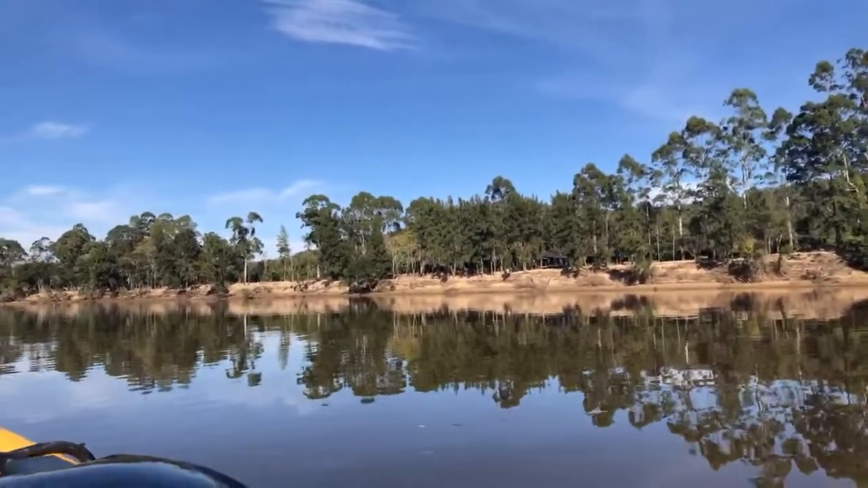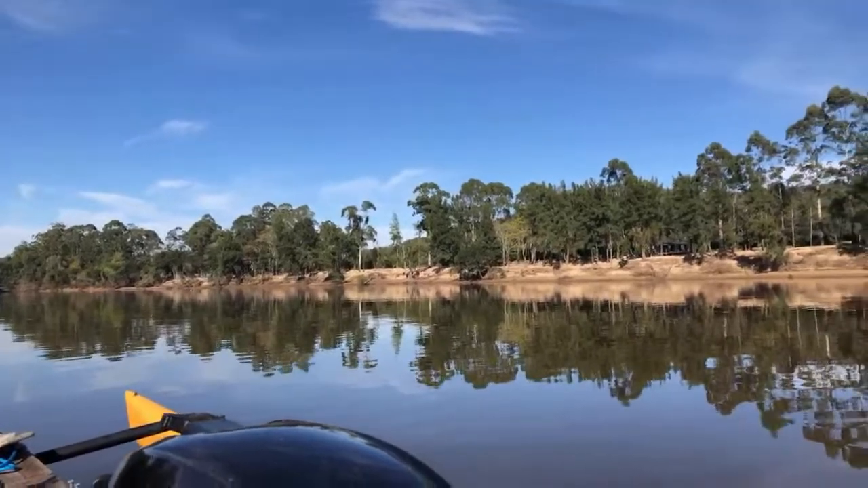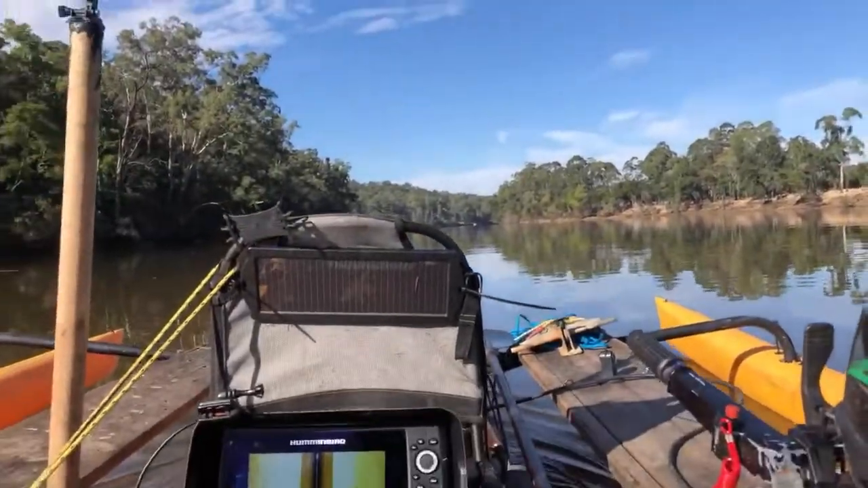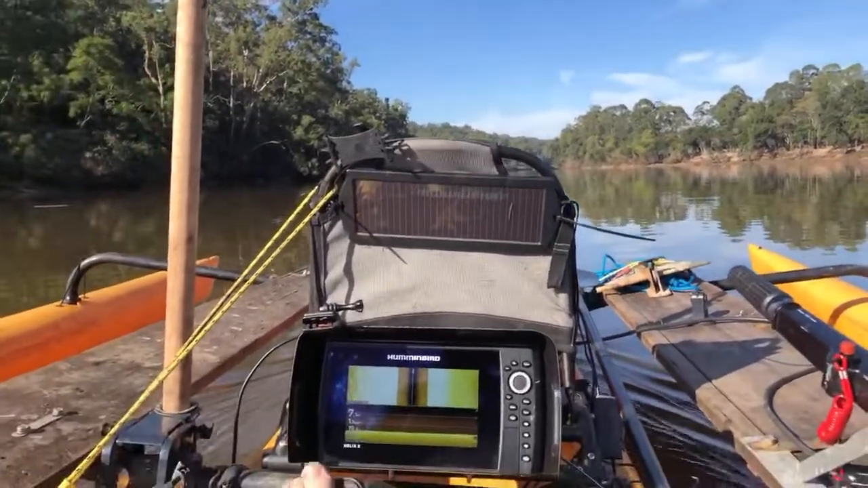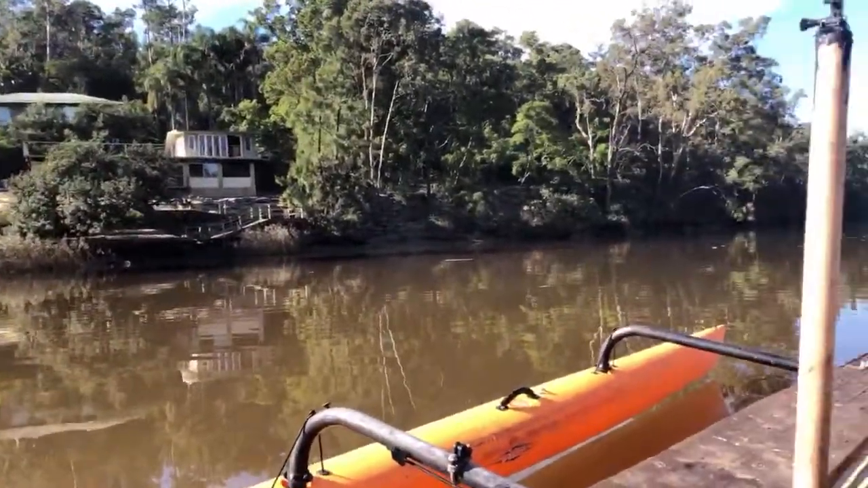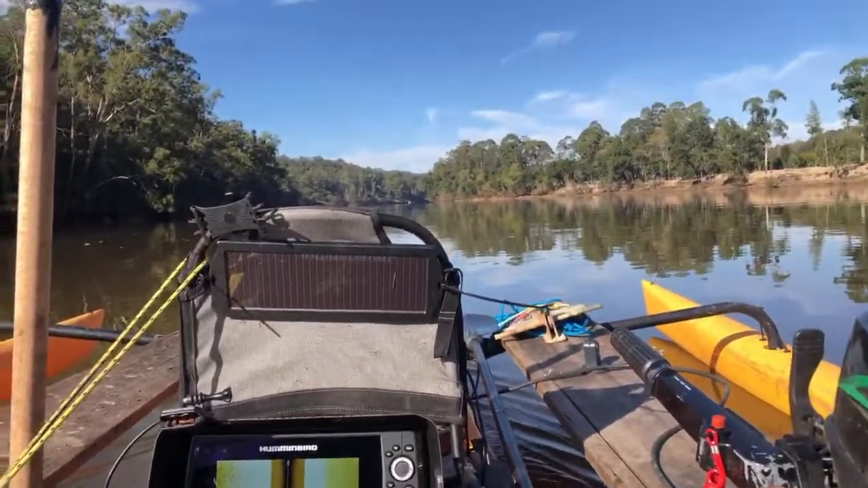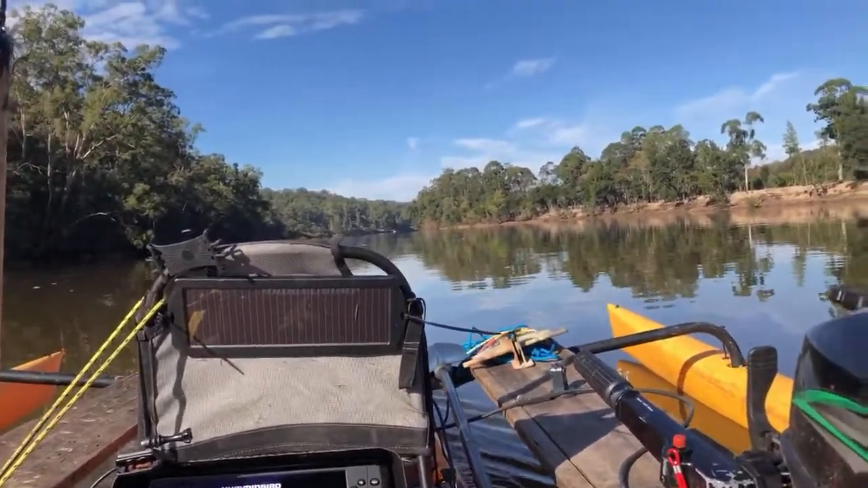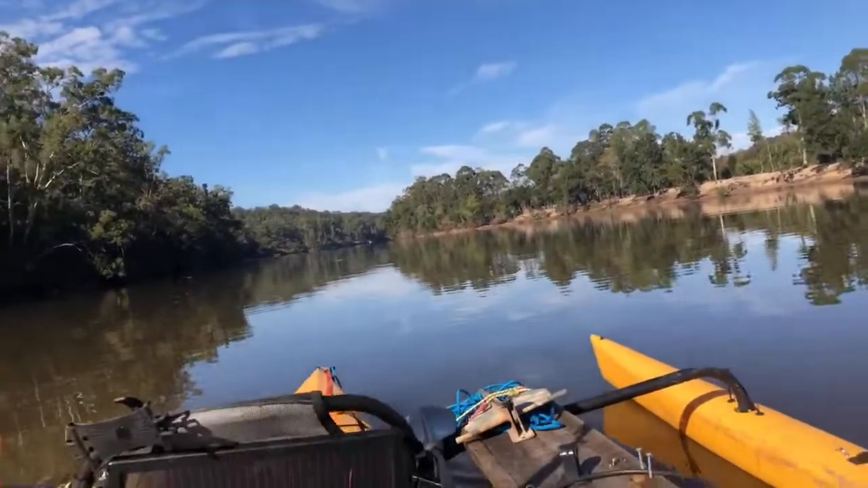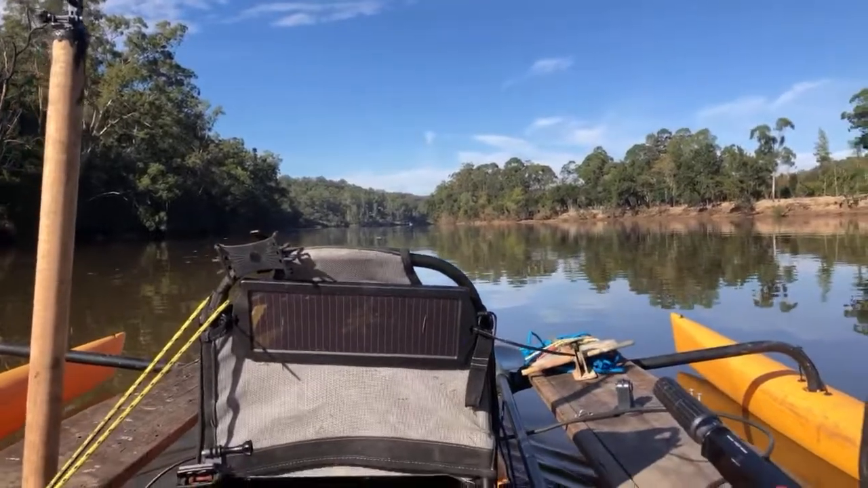Cockatoos screaming. The water is 19 degrees, chugging along. We're down at Lower Portland. Got outdoor influencer. I don't know if you guys can see all that rubbish in the water here. I'll pick up what I can along the way, but oh my goodness.